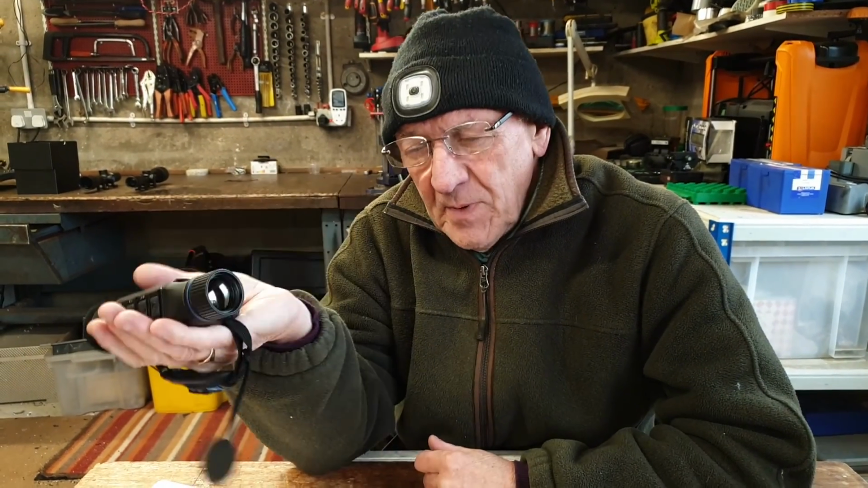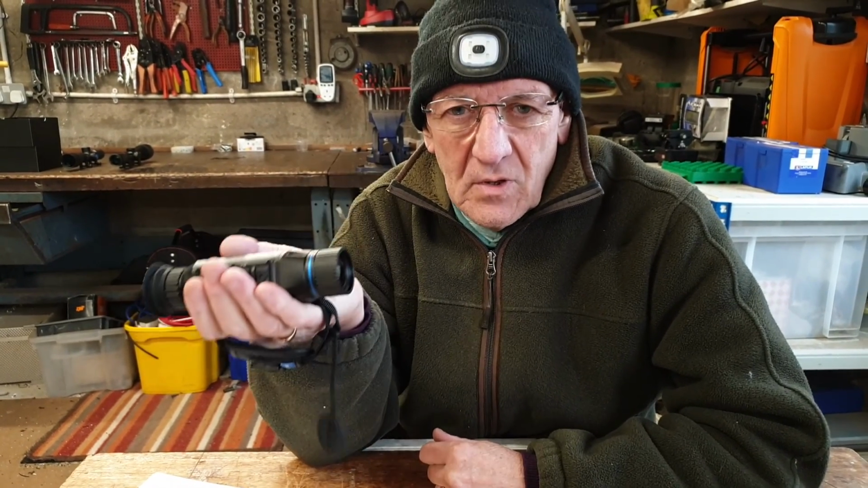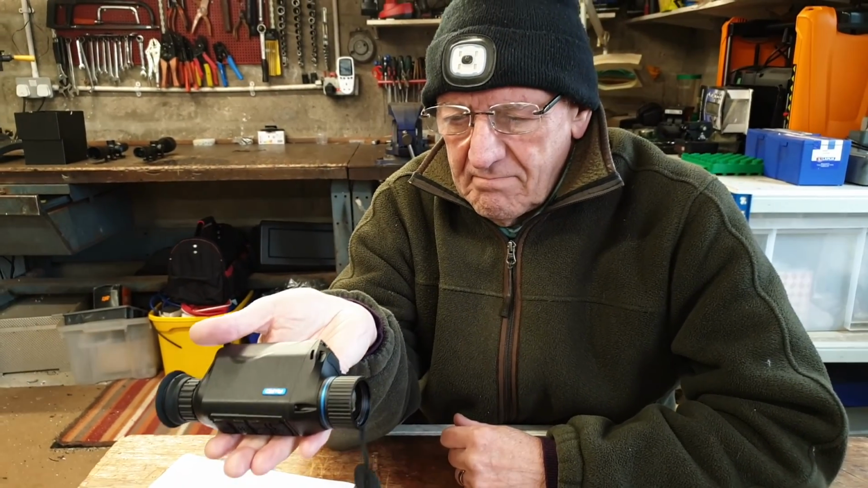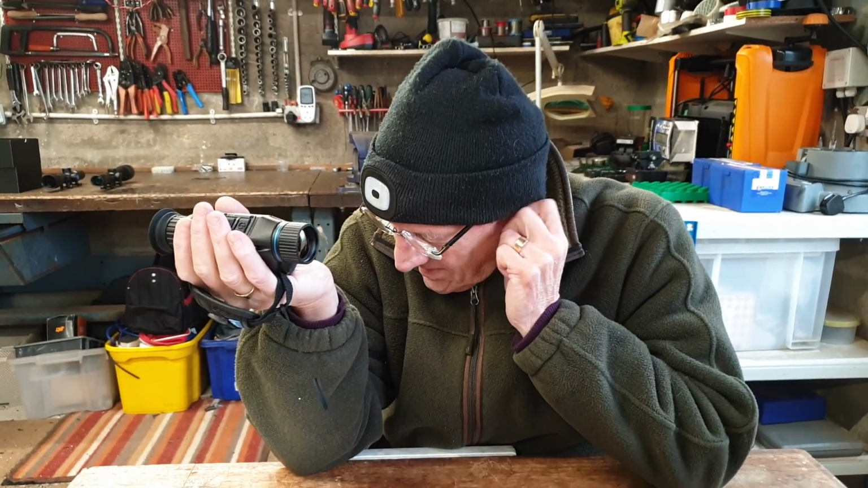But the other people that I've had look at this kind of agree with me that they're not that impressed with the image quality. Okay. Well, I'll be trying it either tonight or tomorrow, very soon. I'll try it on my rat permission. Hopefully, the farmer will move the bales and let me see where the rats are again.